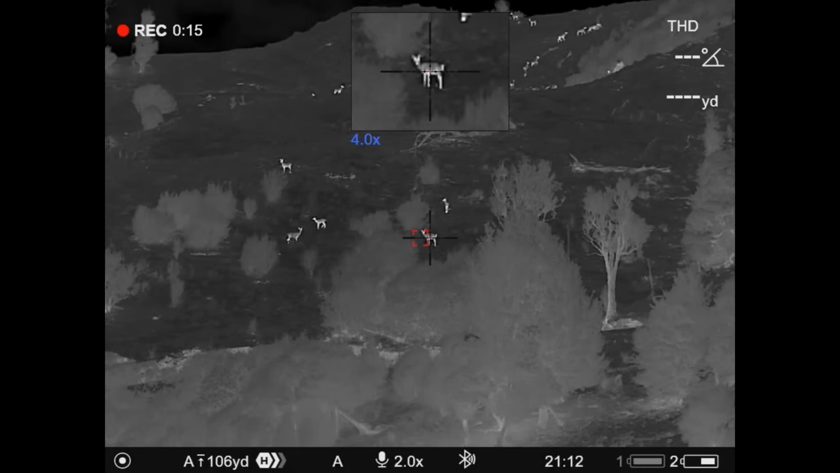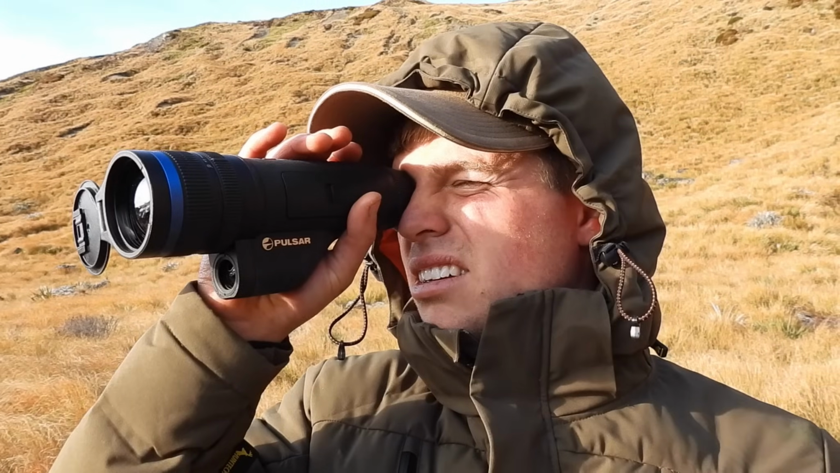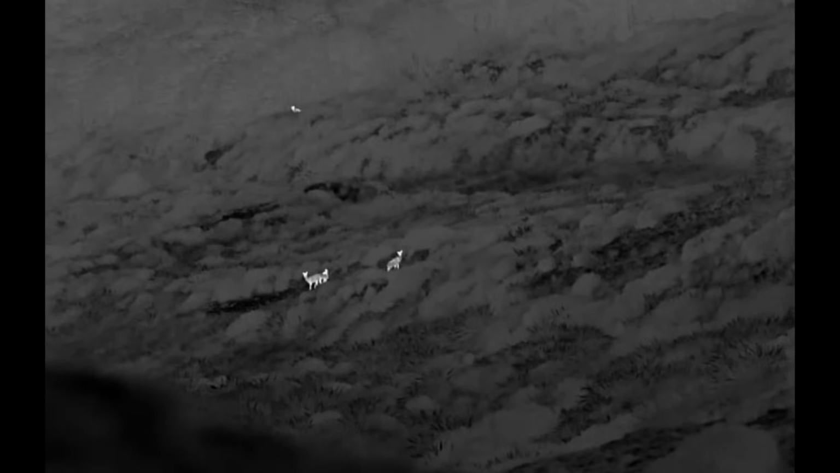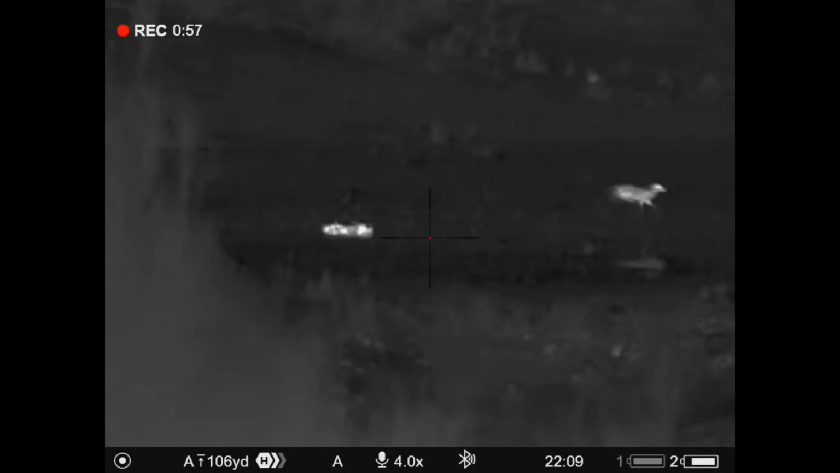In New Zealand, the thermal scopes are illegal on public land at present, but the thermal handhelds are allowed to be used in daylight hours to identify animals, which I think is a good balance. With night hunting still off limits, it keeps people safe, but the handhelds will help people locate animals more efficiently, which will help people gather meat and control numbers more effectively.